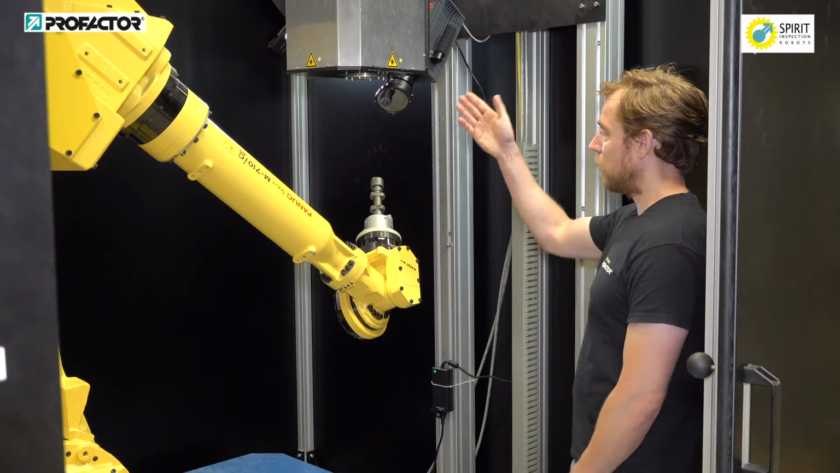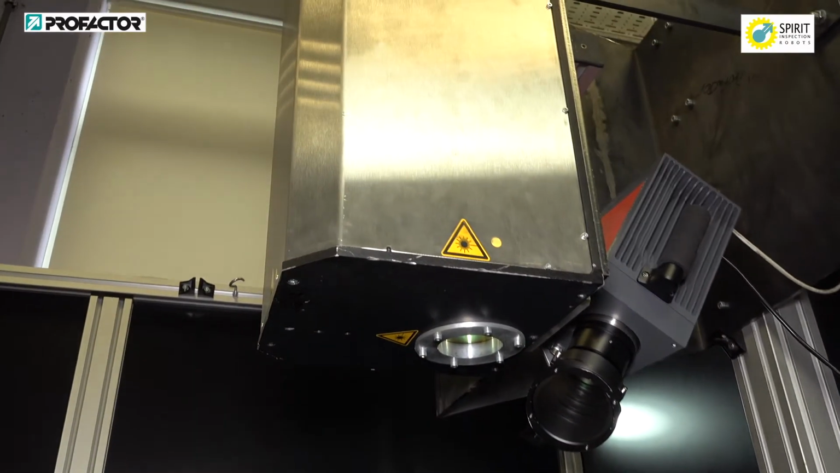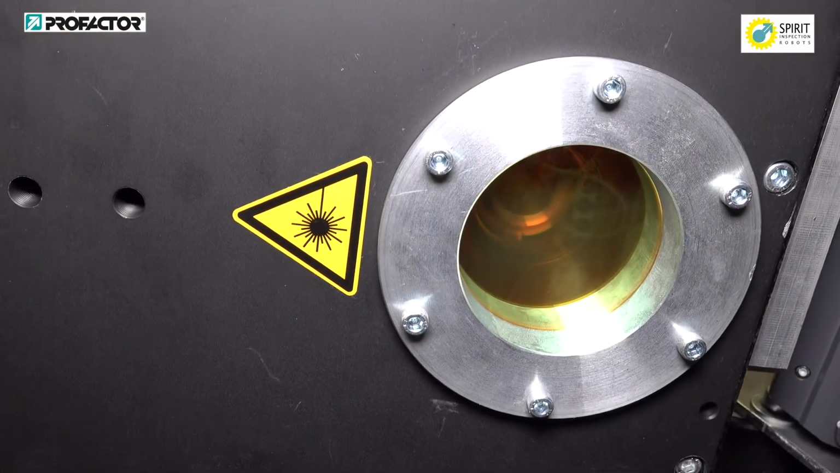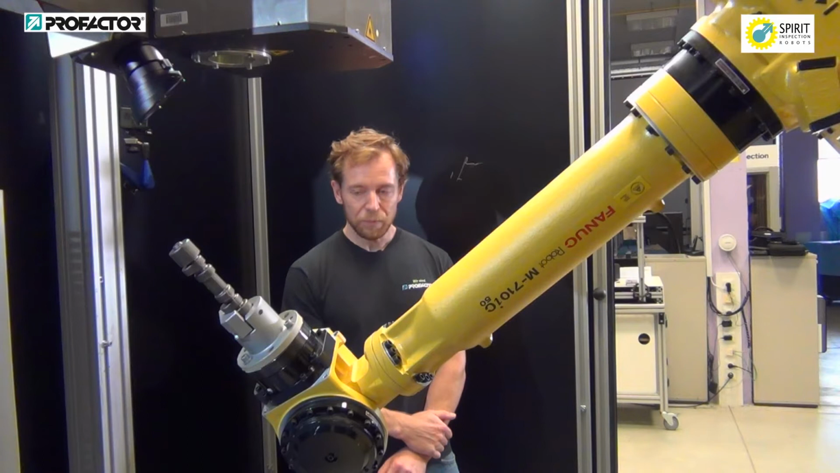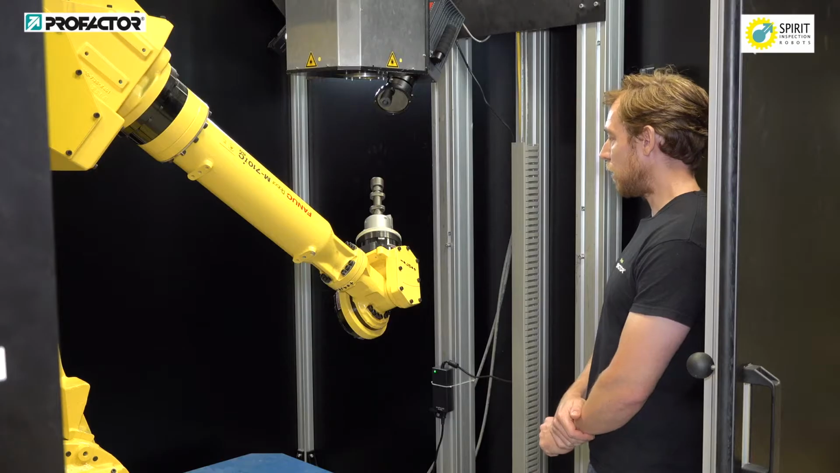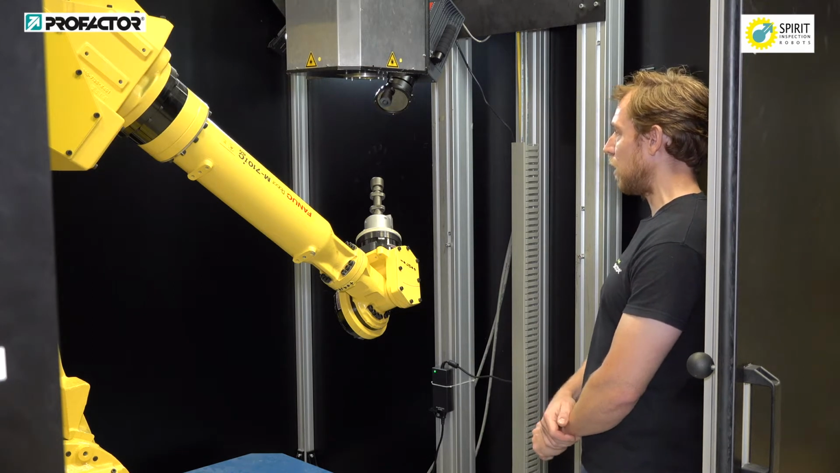The laser is a 100 watt CO2 laser with a wavelength of 10.2 micrometers, so it is not visible to the human eye. The FANUC robot can carry up to 50 kilograms, so it is possible to even inspect heavier parts than the used camshaft.